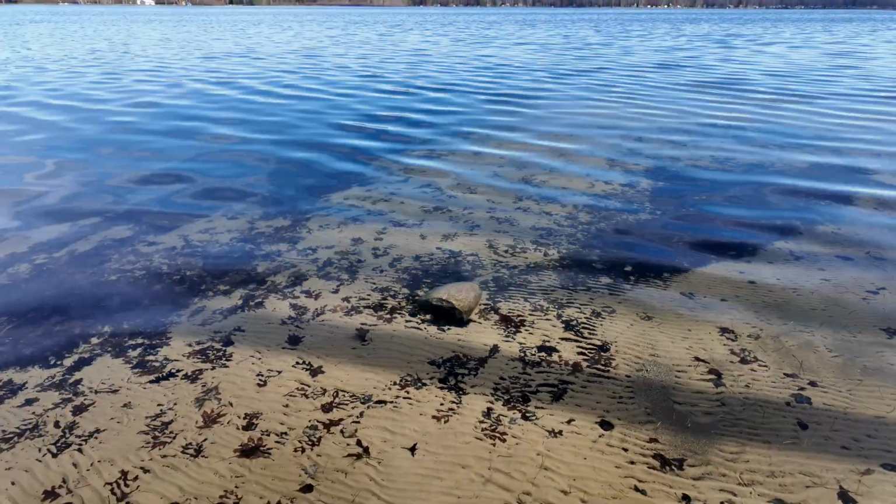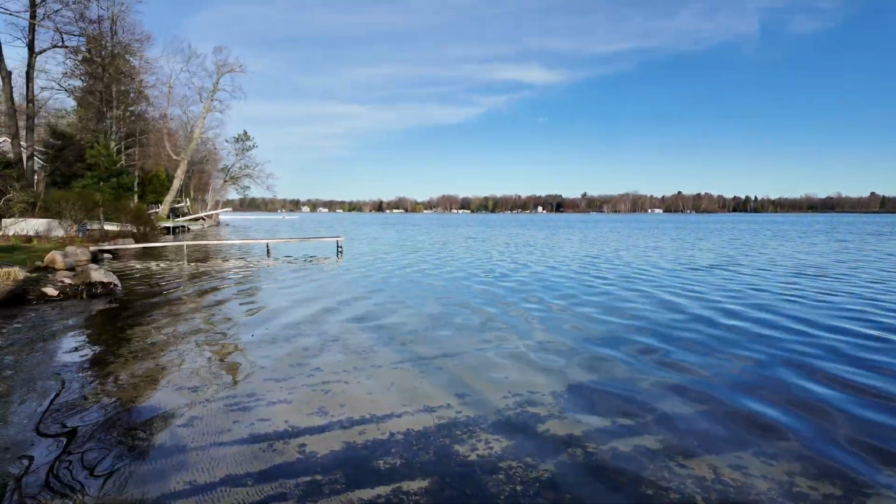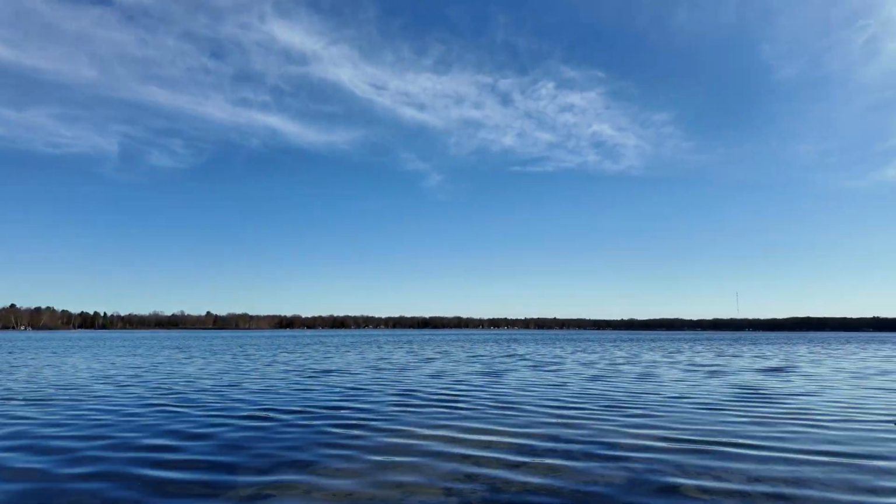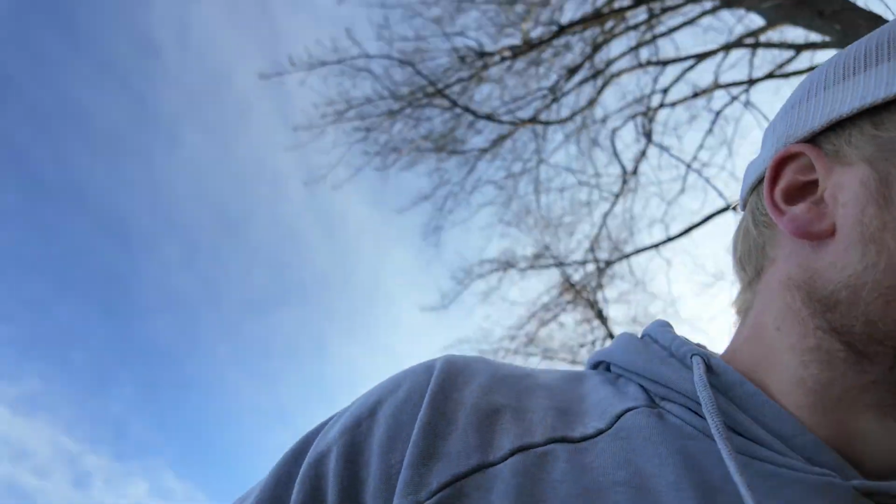So I'm excited. These people's dock wasn't even long enough last year. But I'm excited to get out here to fish because realistically these fish probably haven't even seen a lure this year, and it's May 4th.